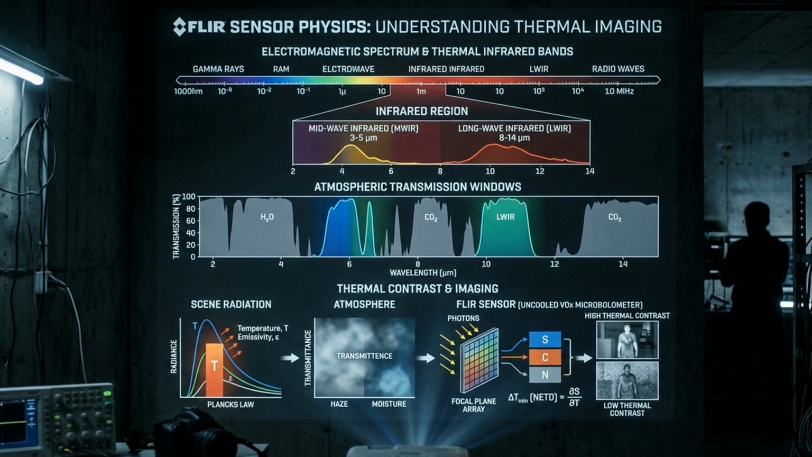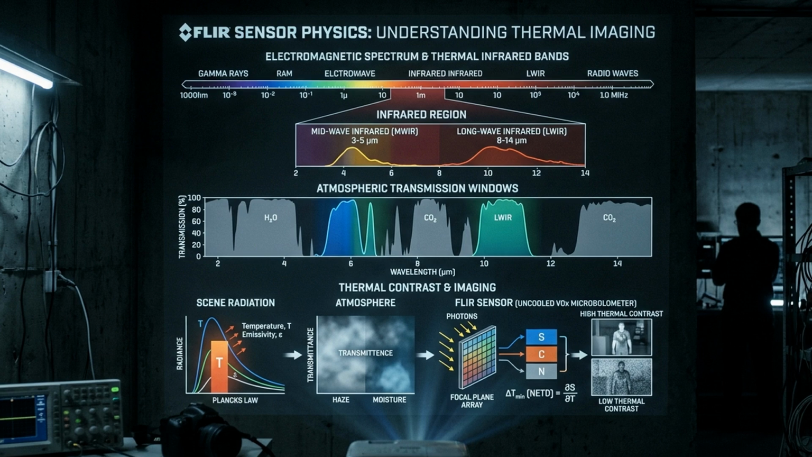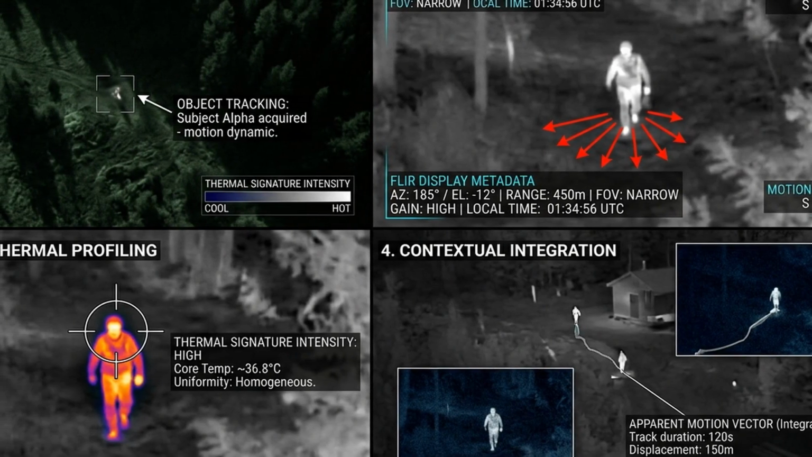Temperature differentials across an object's surface, atmospheric lensing, or even sensor artifacts can create apparent structural features that don't correspond to actual shape. FLIR is powerful for detection and tracking. It is limited for identification. That distinction is critical, and ignoring it leads to exactly the kind of overclaiming that undermines serious analysis. With those caveats established, what does the footage actually contain?